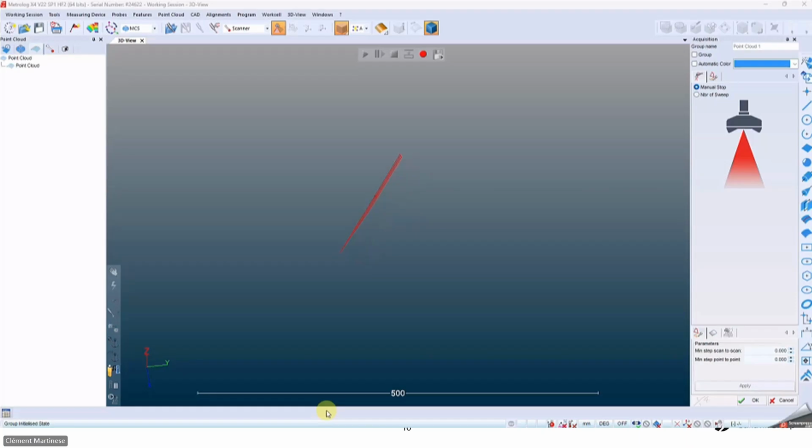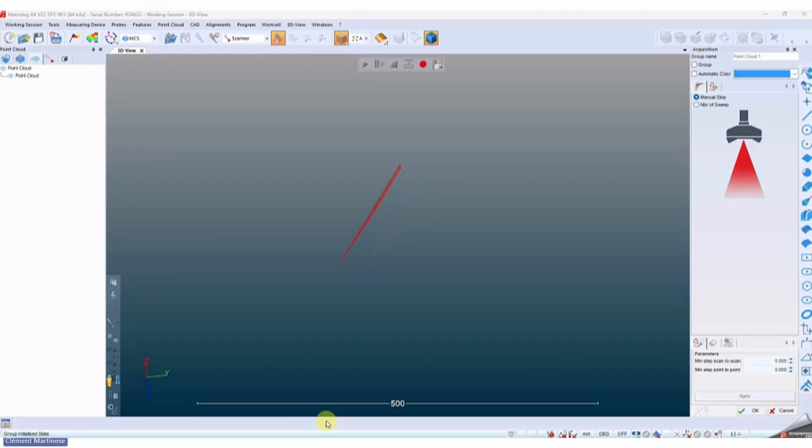Now it's time for the demonstration. So you will see a global scenario with the acquisition, the alignment, the color mapping, the creation of the view, for example, and the report. Let's start the acquisition together.